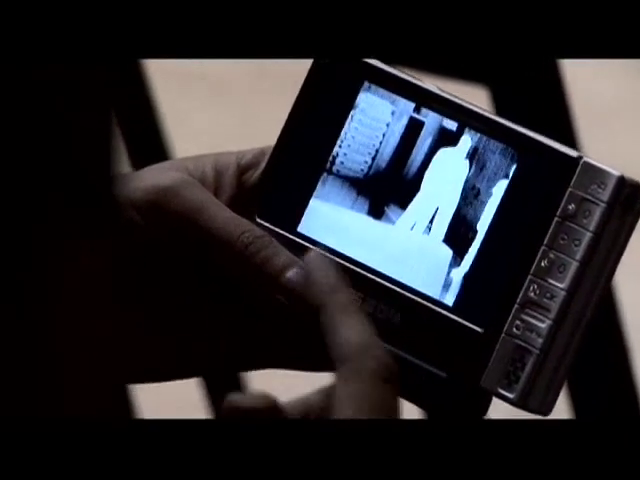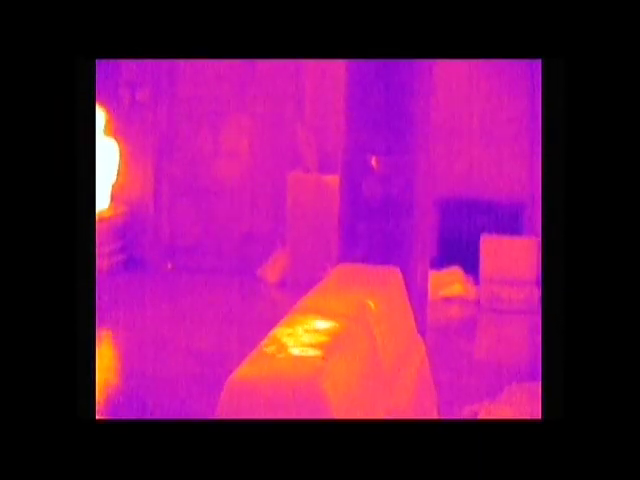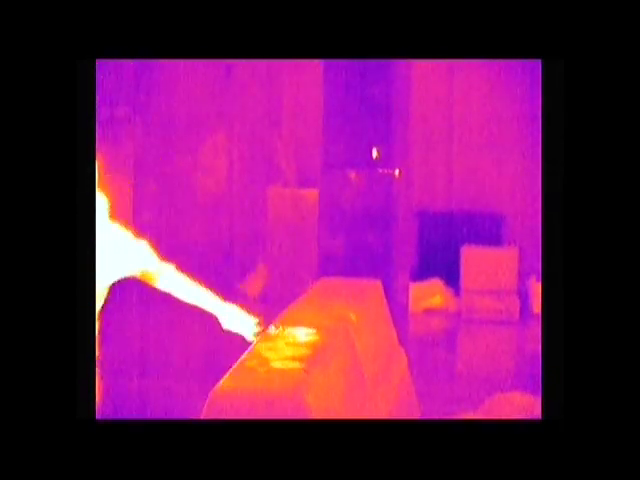There are different things that the camera can do. So you can see there. And the kick on the wall, even your trainer's leaving a... That's me, I think. Yeah. You can just about recognise yourself as well. He's the skinniest one, I can tell. I could recognise you. Yeah.